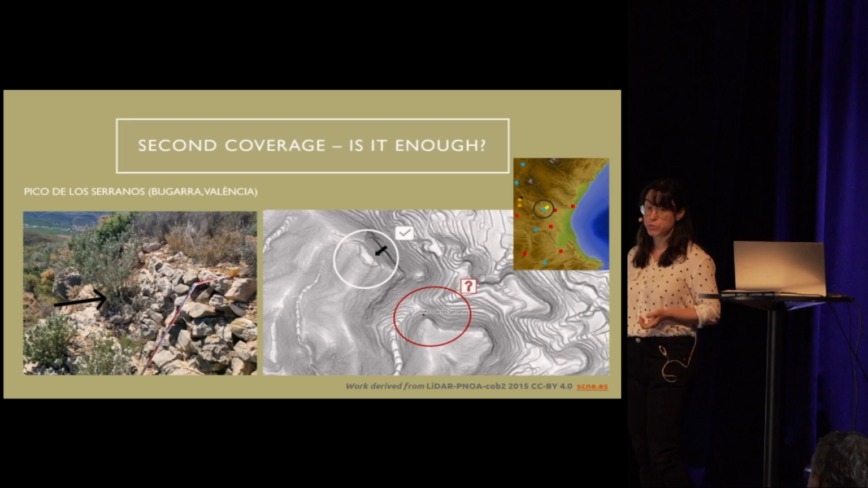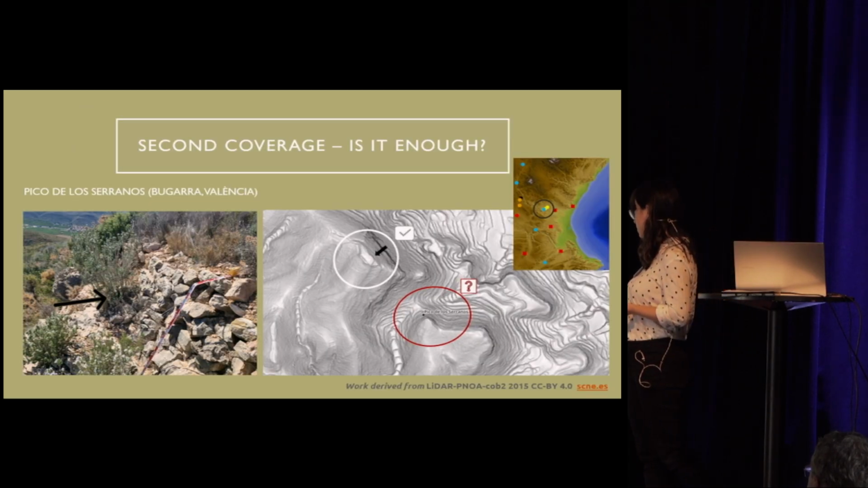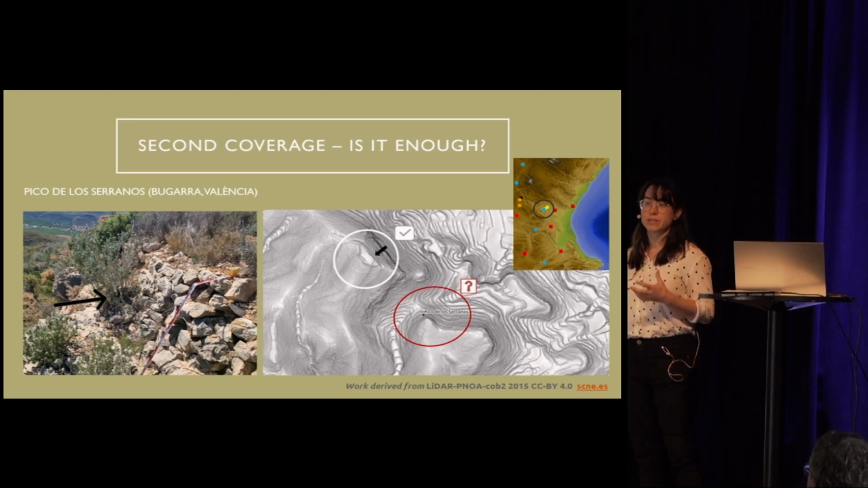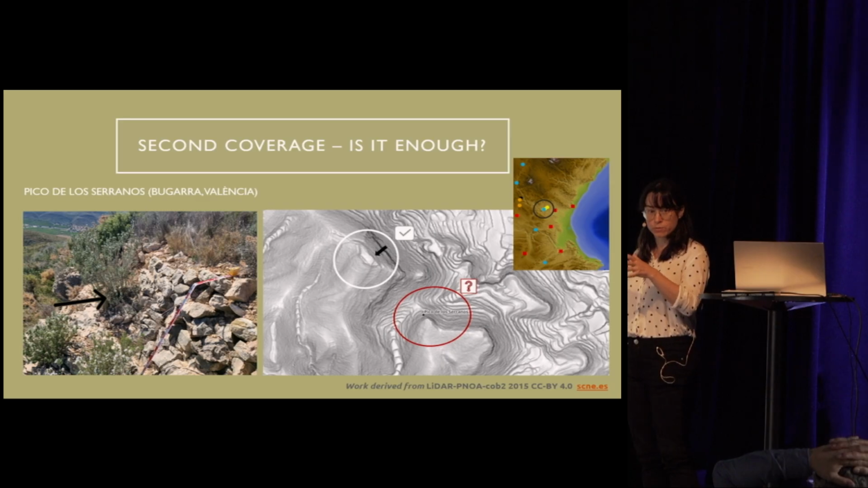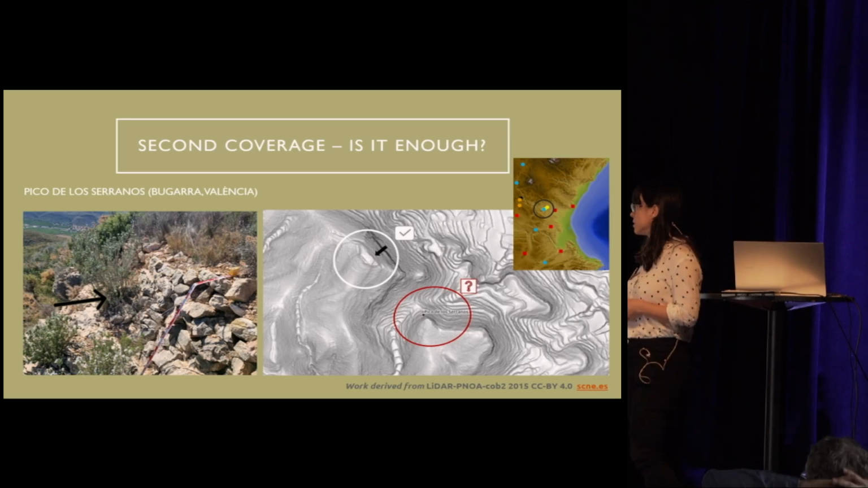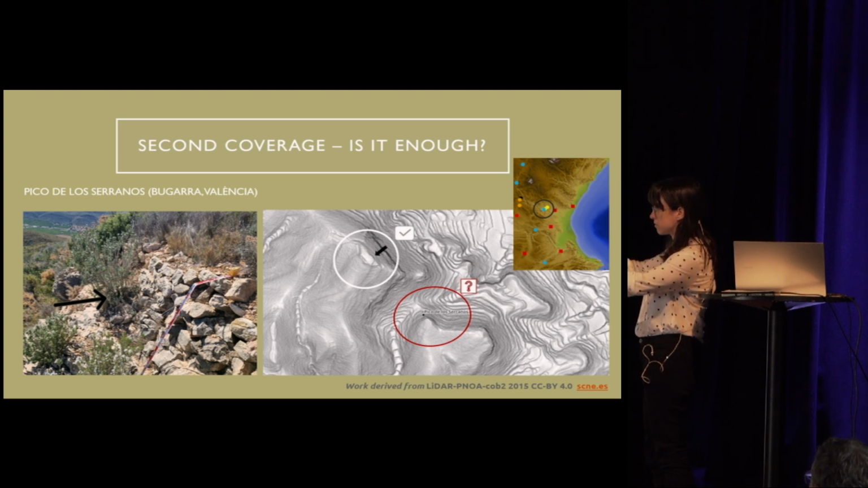And we soon saw that this was not the place we were looking for, but it was here. So we see that in concrete areas where we know that there are sites, having this LiDAR data can be quite useful. For instance, here we can see this part. This is part of the town wall.